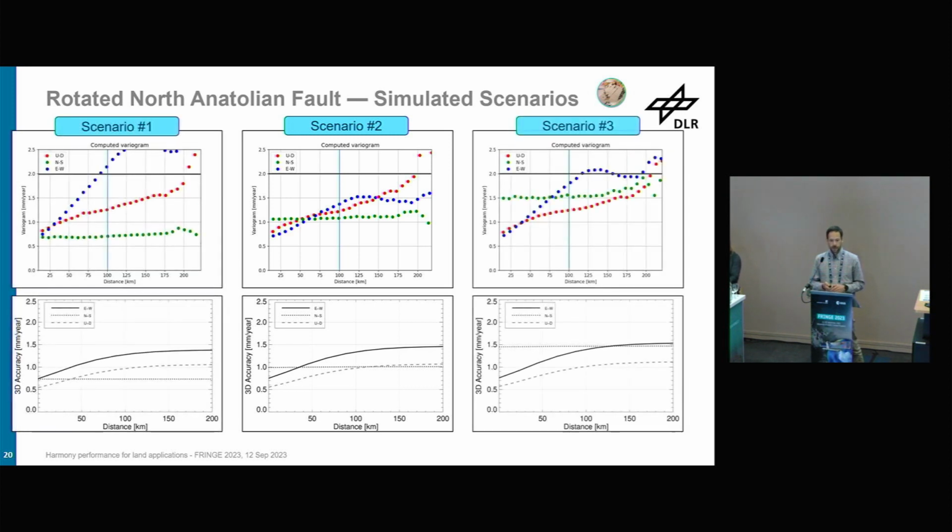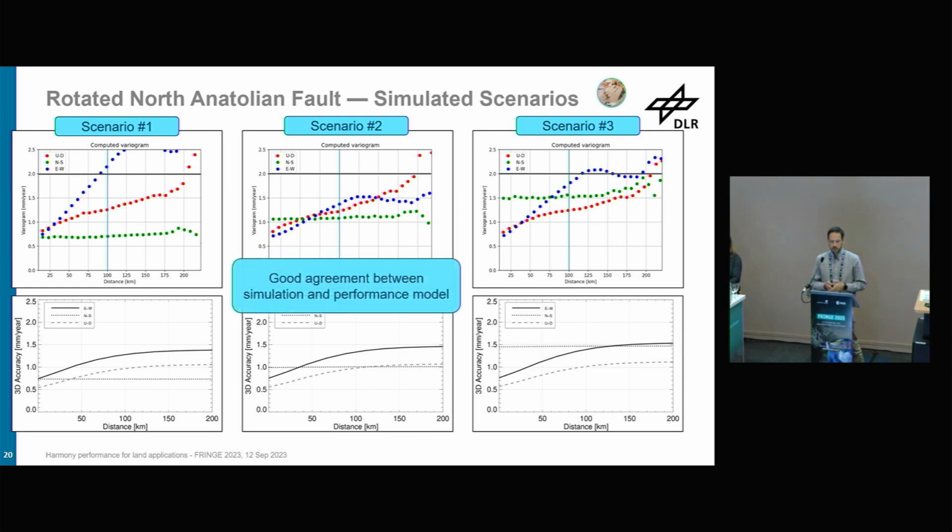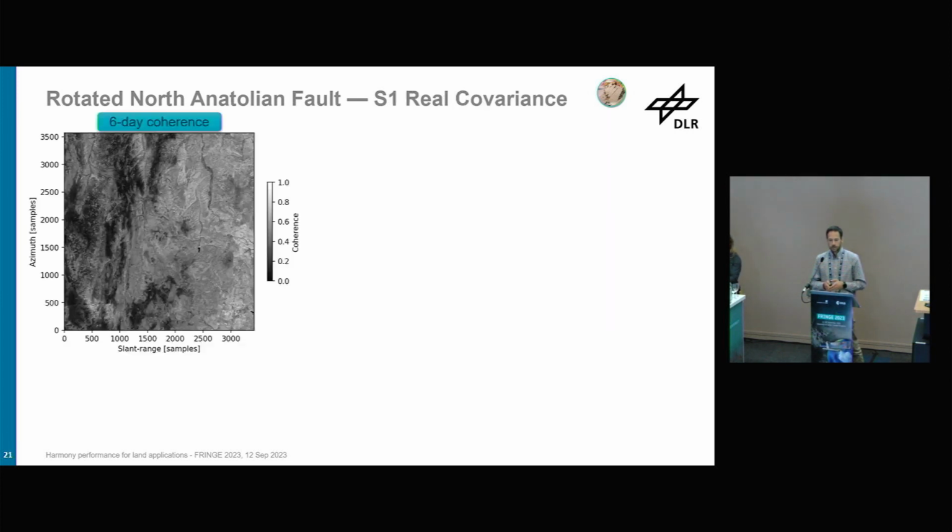Okay. Then, I didn't show the results, just the variograms for scenario 1. Remember, this was the ideal scenario. And scenario 3, where we have only harmony in one of the geometries. And okay, we see a very good agreement in any case with analytical performance models. And this is just the last result to show.